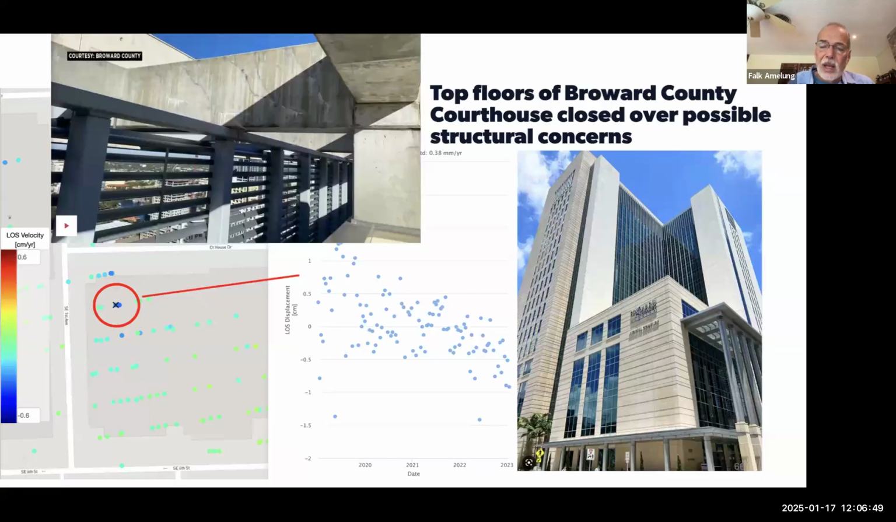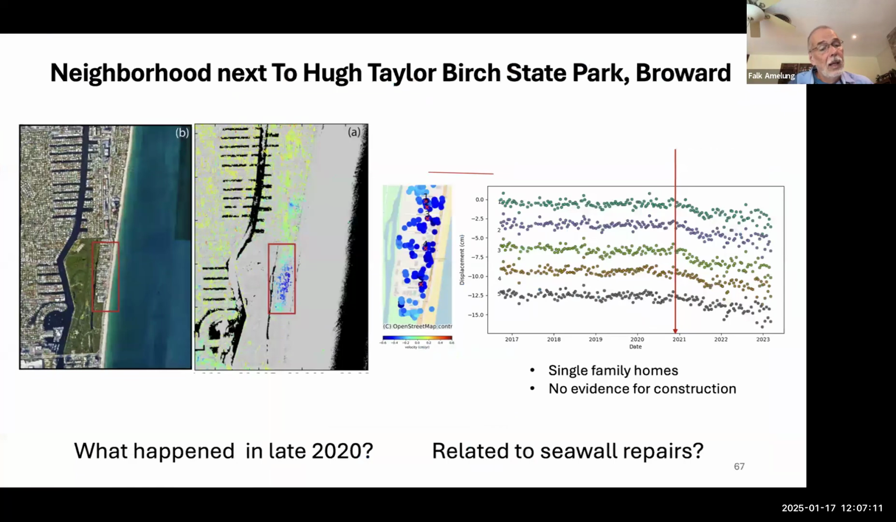We did look at some other places in Miami-Dade, but this didn't go into the paper and has to be analyzed more carefully. A couple of years ago, the Broward County Courthouse was closed because they found cracks. You can see the cracks over there. This is a structure where we do see a signal. So maybe part of the signal is related to these cracks.